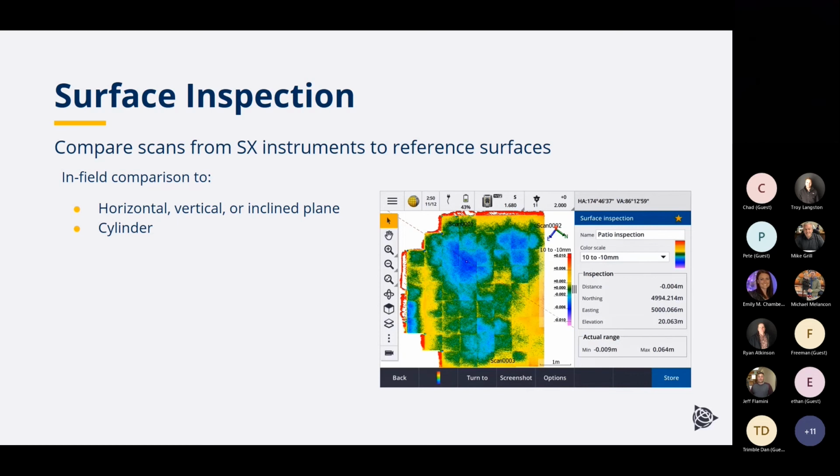This is another newer tool within Trimble Access. So this is in the field. You can easily compare scans from SX instruments to reference surfaces. That gives you that in-field comparison to a plane or a cylinder, so you can easily create that inspection map in the field to be able to generate that deliverable right there on site.